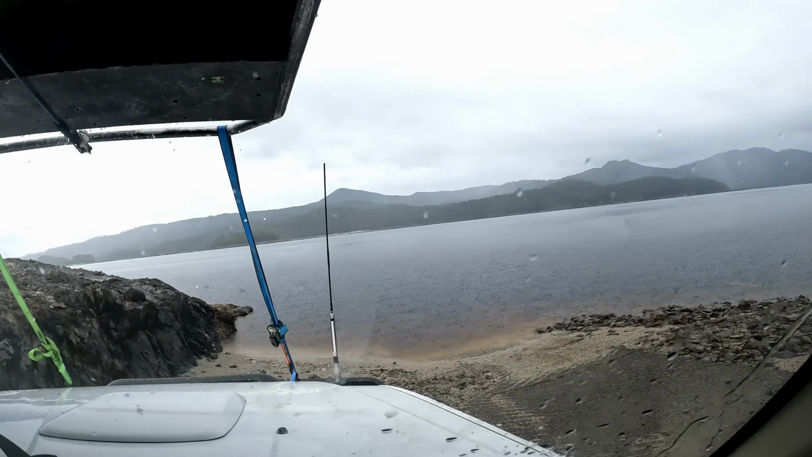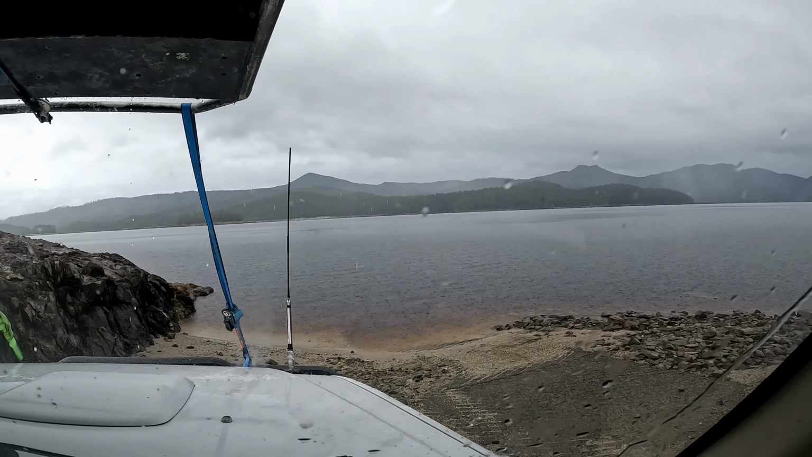Righto, well it's just started pouring now, so time to move on and head back to... Where are we going now? Tullah, sorry. It's been a long day. It's been a long 6 days.